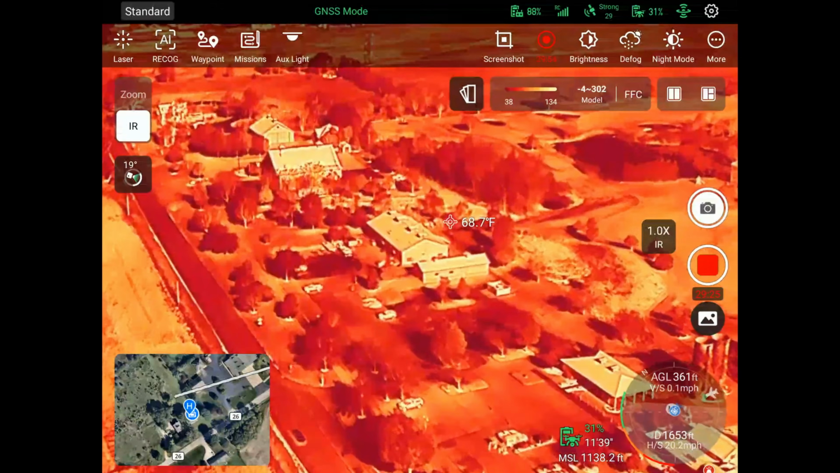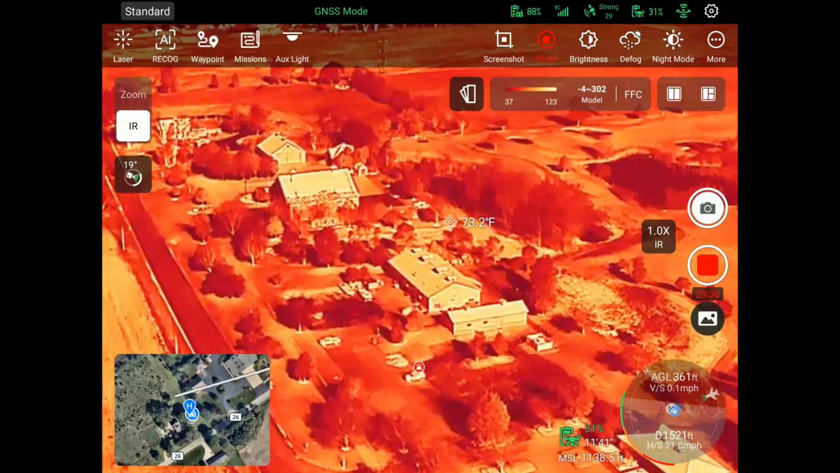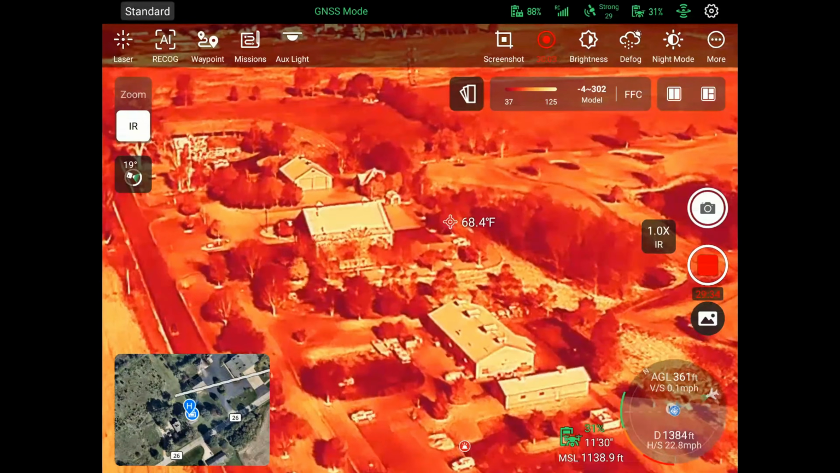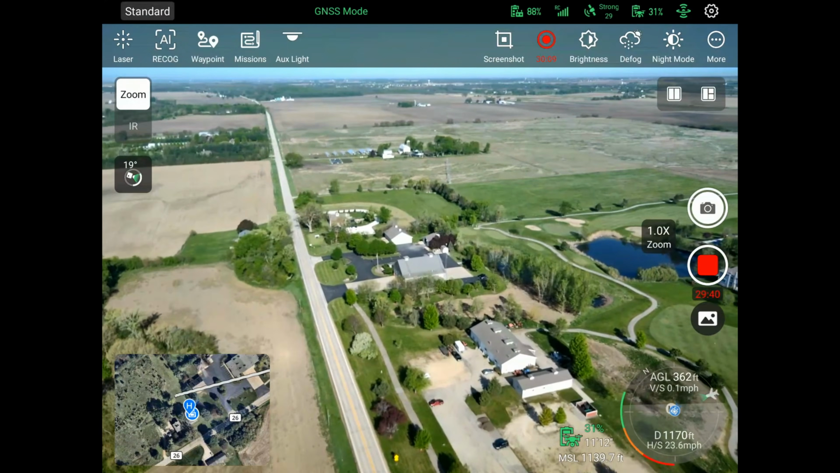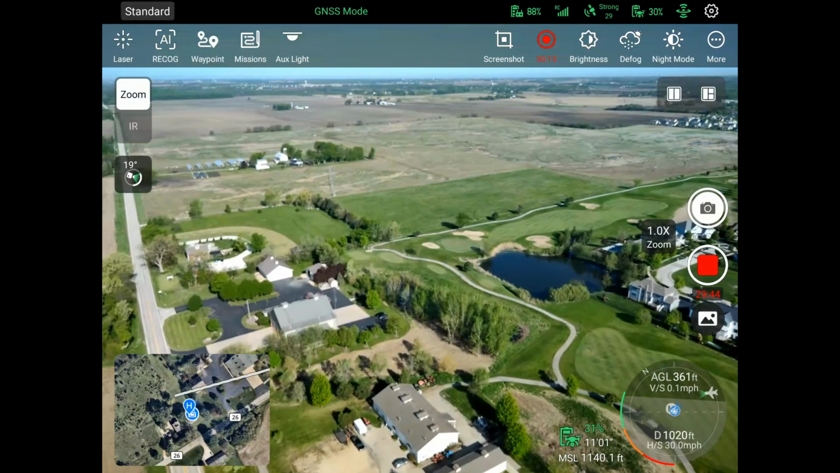I don't know what you guys think. The thermal looks good to me. It looks like it's on par with, make sure I don't fly over any of these cars. It's on par with anything I think you're going to see from DJI, any of the other Autel drones, the Evo drones that have come out.